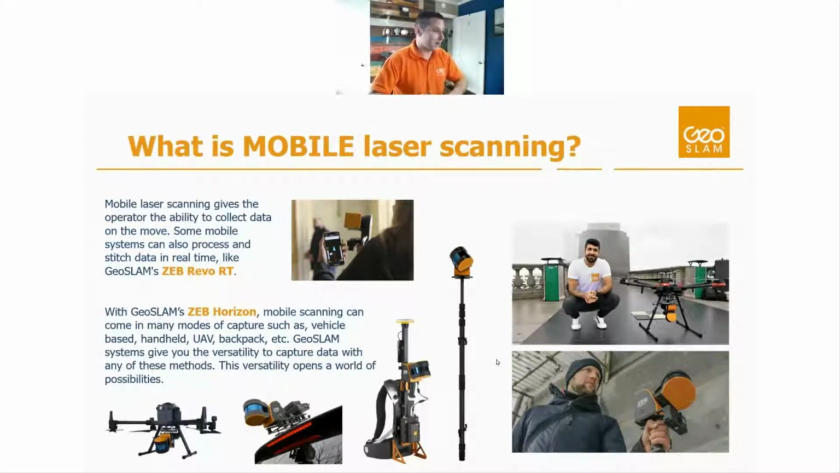You can put it on a backpack. The list goes on and on. Extendable poles, cradle systems, so on and so forth. Gives you a lot of versatility to use it in a lot of different ways, in a lot of different environments, to capture a lot of different data.